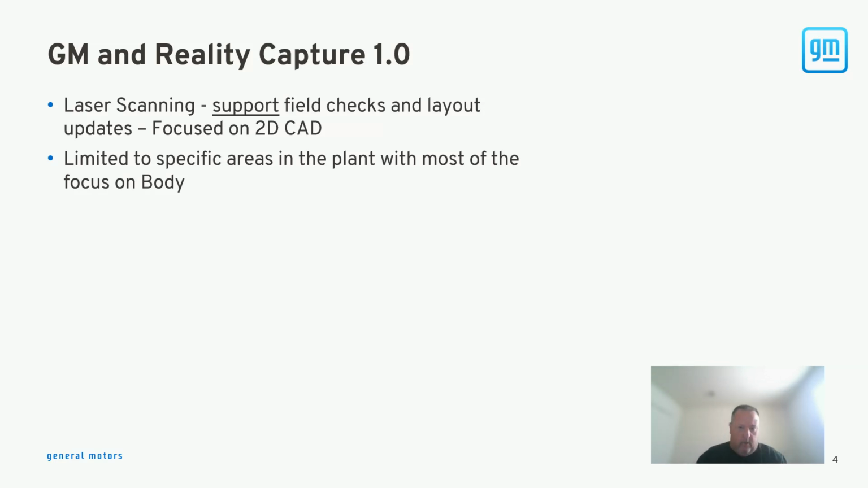So we were really limited in what our task was. Back then, we were referred to as the laser scanning group, the laser scanning guys. Our primary role was a support role to field checking and then layout updates, with a real focus on 2D CAD. So the data we were collecting was used for a very specific and limited role, and it was also limited to a really specific use case inside of the body plant. We didn't really get outside of that.